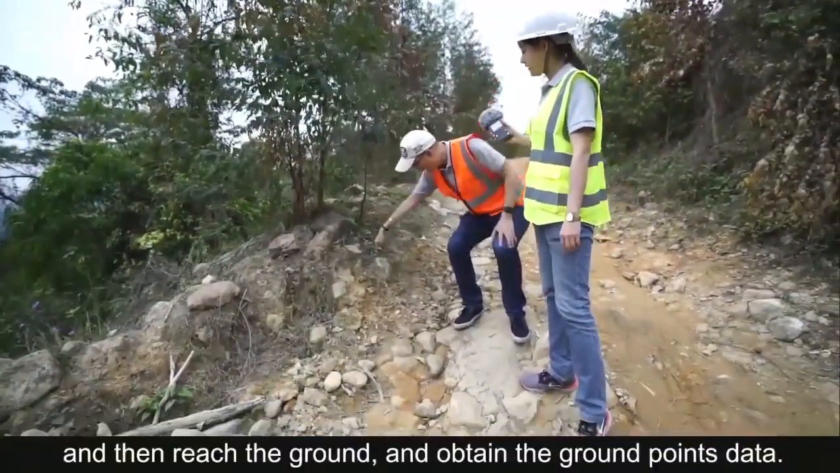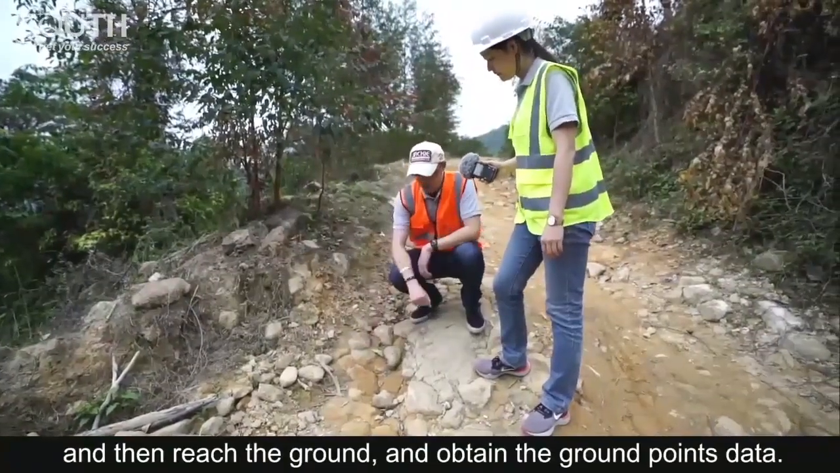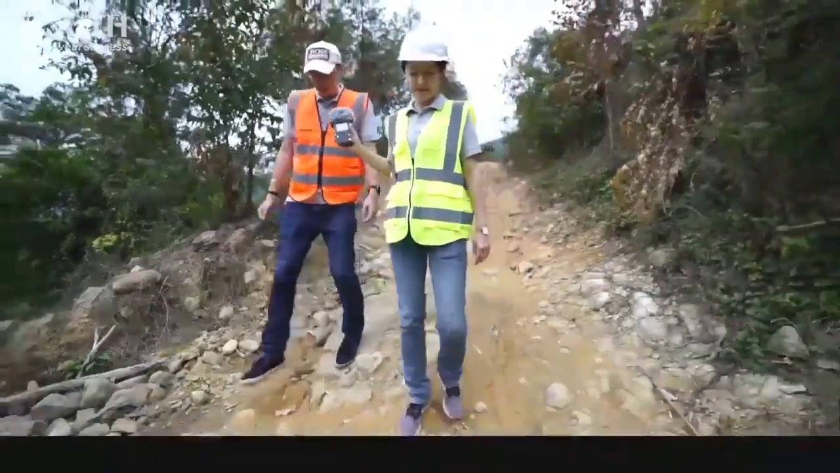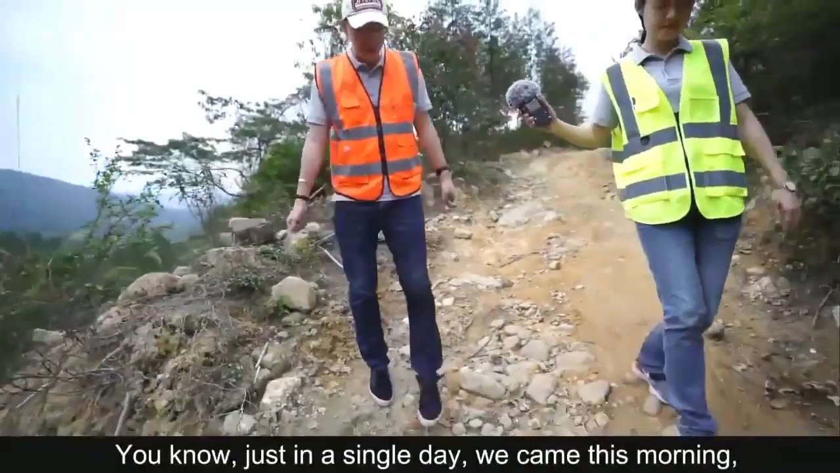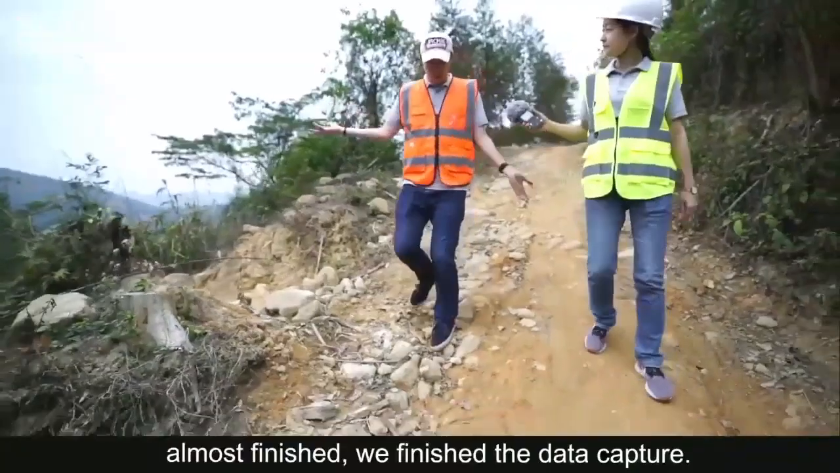And then, just in a single day, we came this morning, one fly there, one fly here. We almost finished. We finished the data capture, right? In my word, short but sharp. I mean, short time but sharp data.